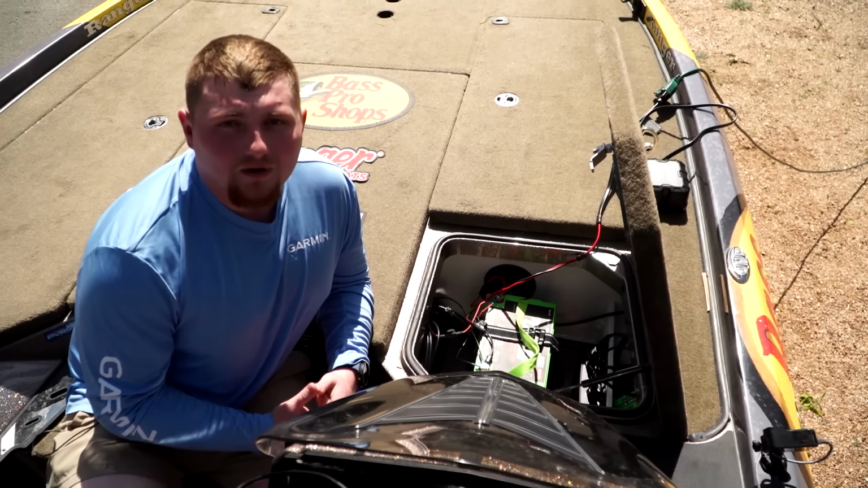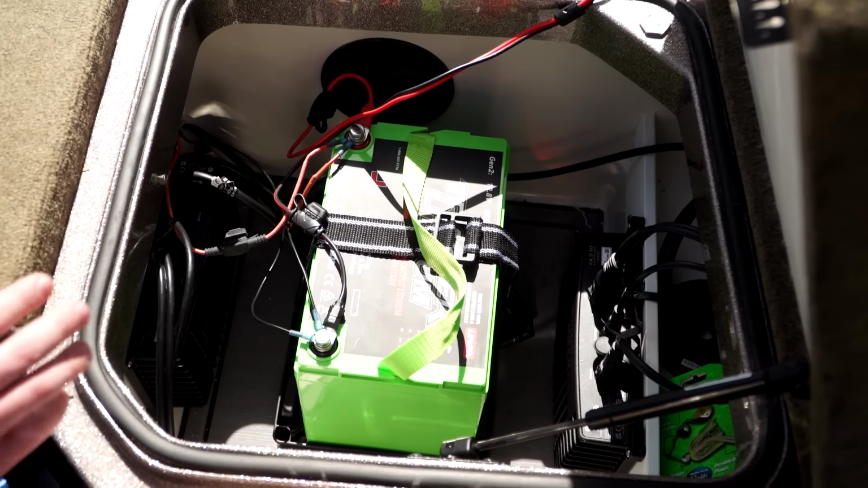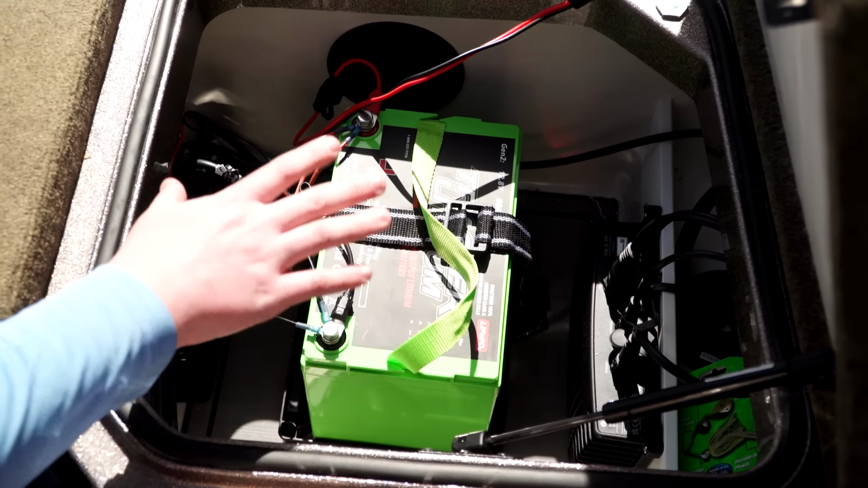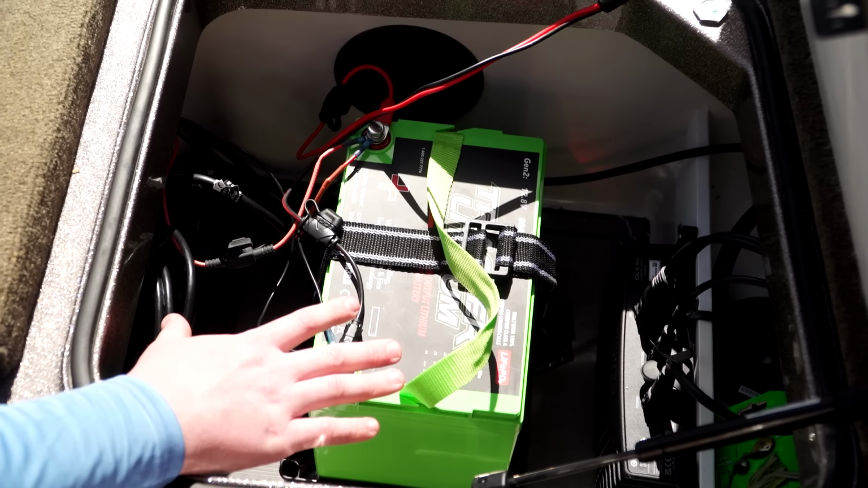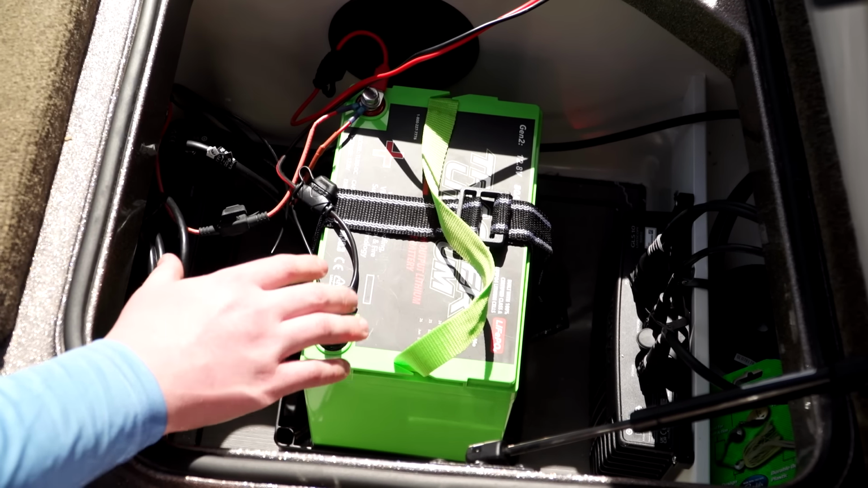So we're on Wade's boat right now, and we're going to do a little bit of a deeper dive into his Livescope setup. So to me, this is the ideal setup, being able to bring all of the transducers to the console of the boat. Really easy access. You don't have to unmount any of your graphs on the bow. You're able to go right in here.